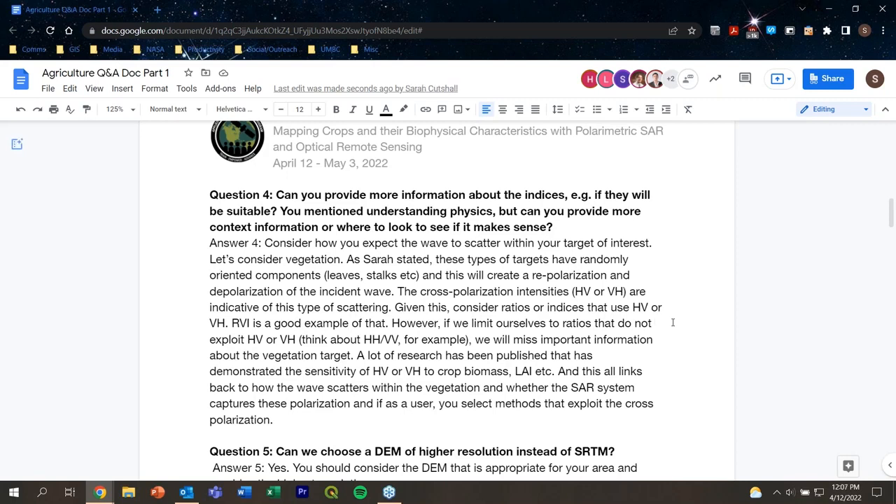We want to really focus on ratios that exploit HV and VH. If you limit yourself to ratios that do not, like a co-pol ratio such as HH over VV, we're not using the cross-pol component, and you're going to miss important information about the vegetation target.